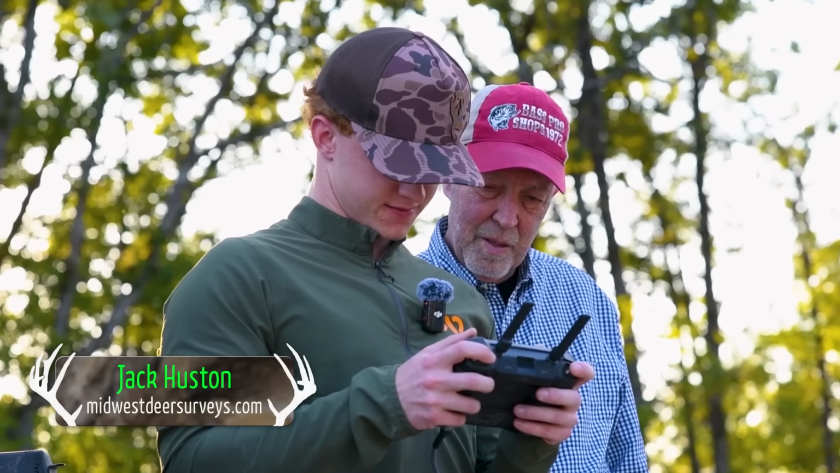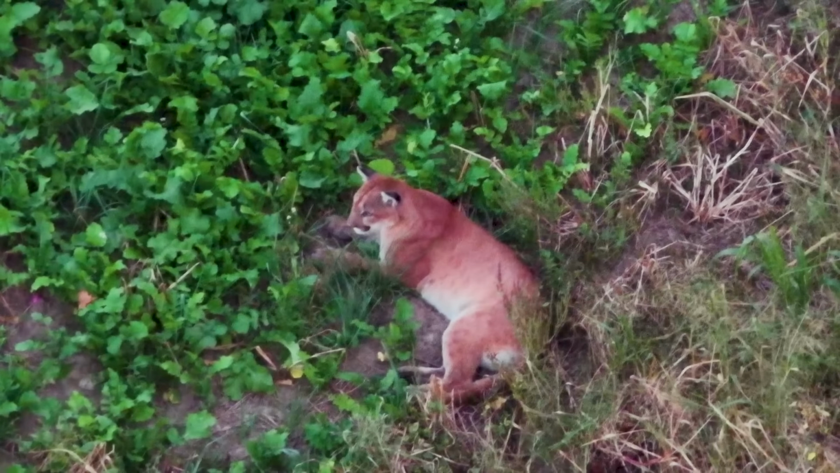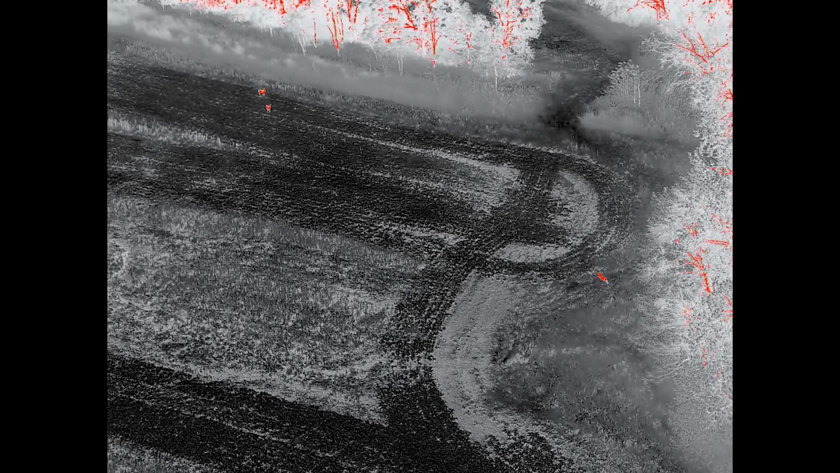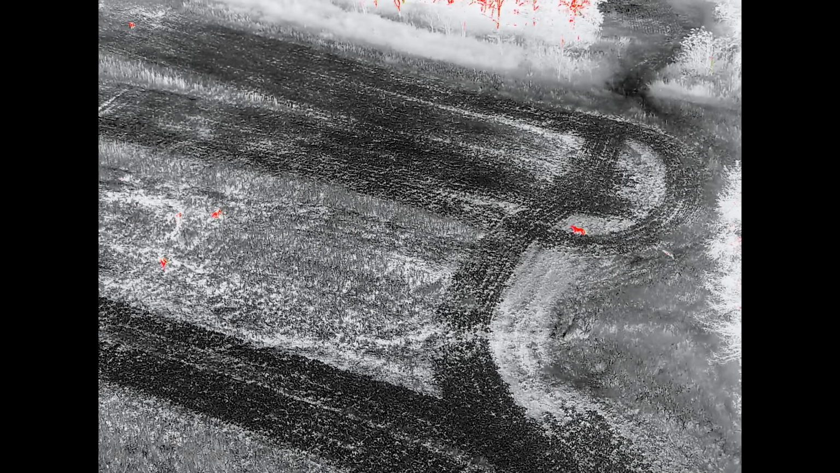Our friend Jack Huston from Midwest Deer Survey recently shared a really cool video of where he saw, using his thermal drone, a mountain lion hunting deer here in Missouri. This happened to be in central Missouri. It's amazing footage, and there's a lot of lessons we deer hunters, especially bow hunters, can learn from this.